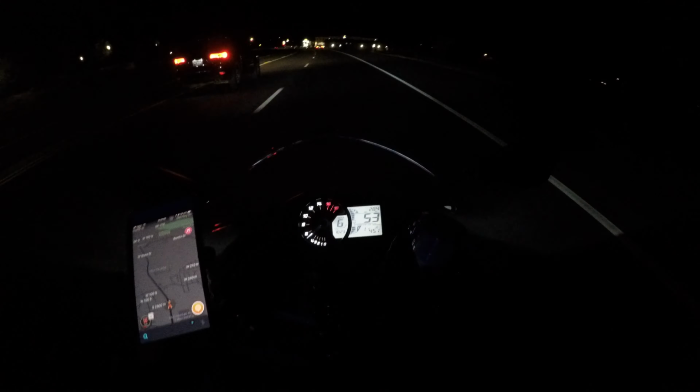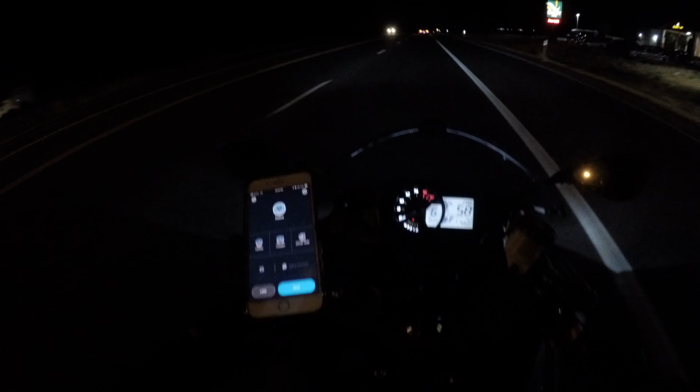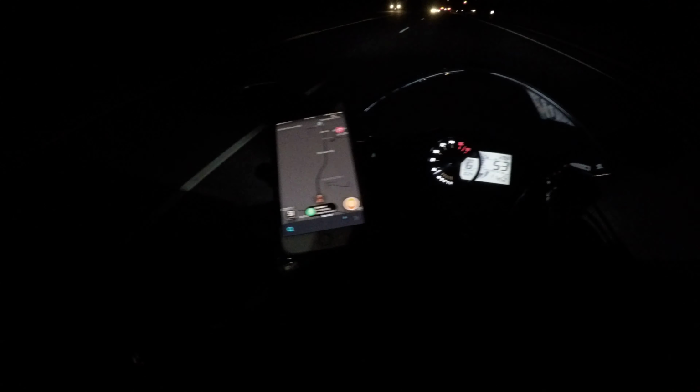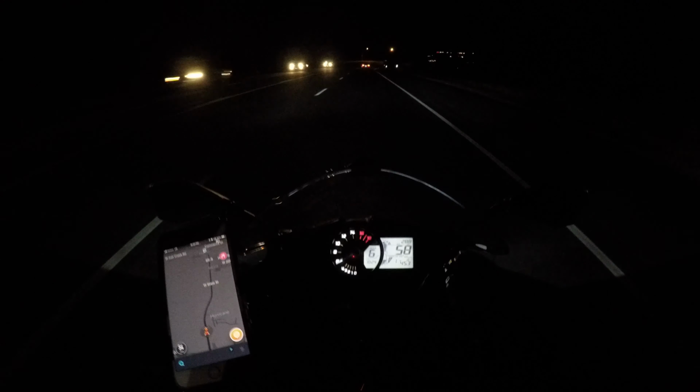Uh-oh. And see, that's why I don't go speeding through town. So I just notified everybody using Waze that there are policemen here. I don't know if that notification went to anybody, because I don't know who else is using Waze. Oh, someone else uses Waze. They say there's a cop up here by the Chevron. We shall see.